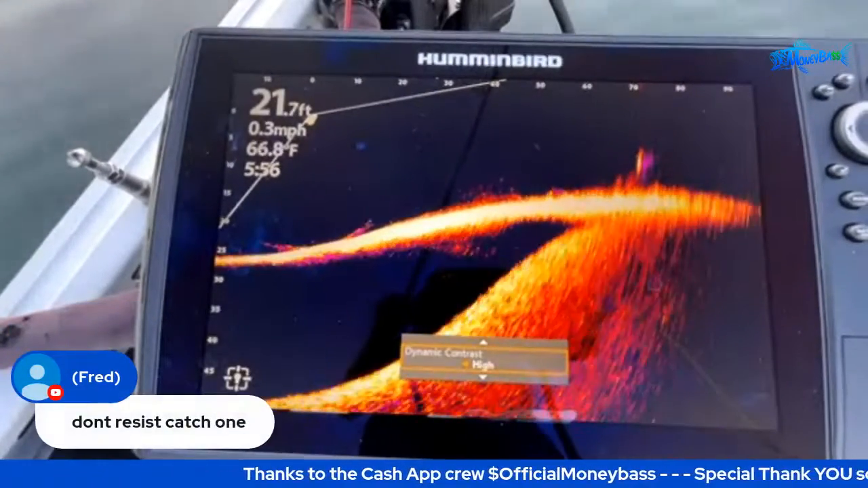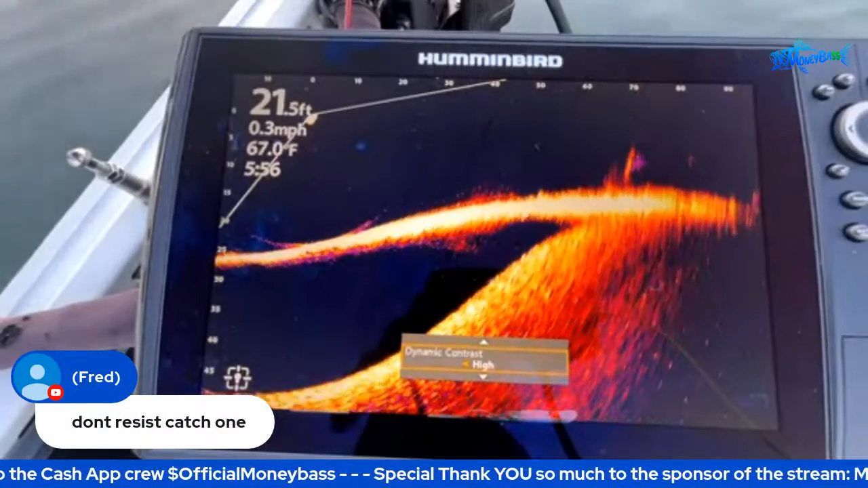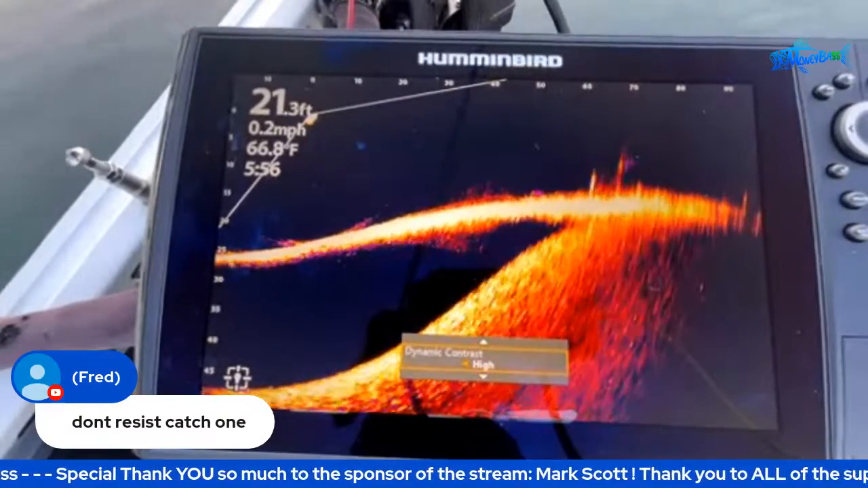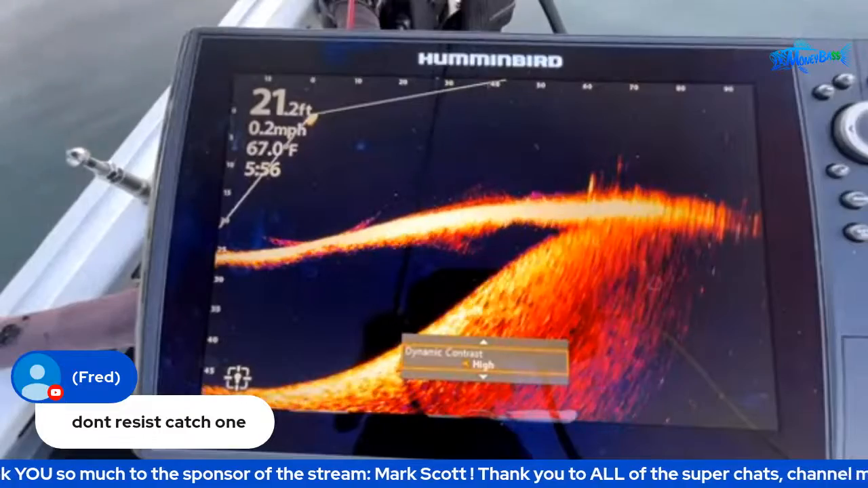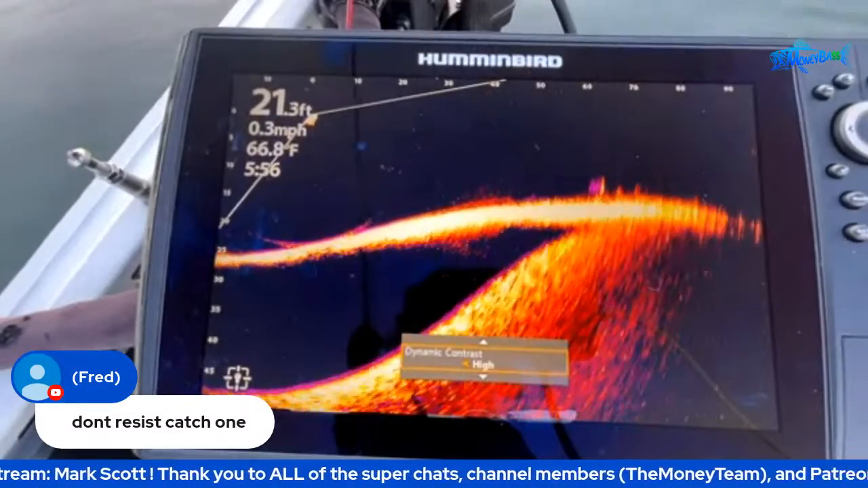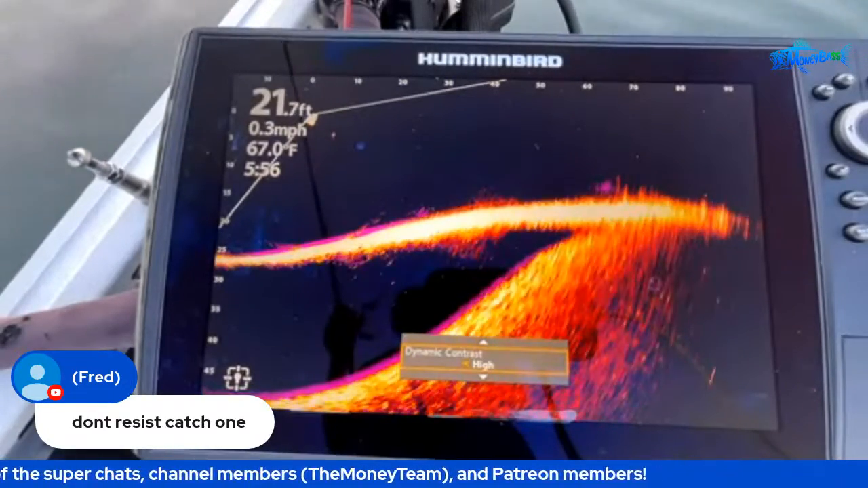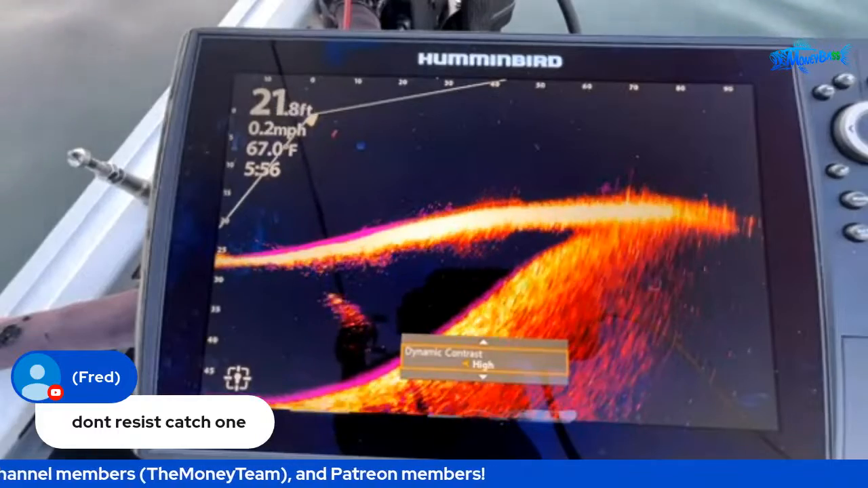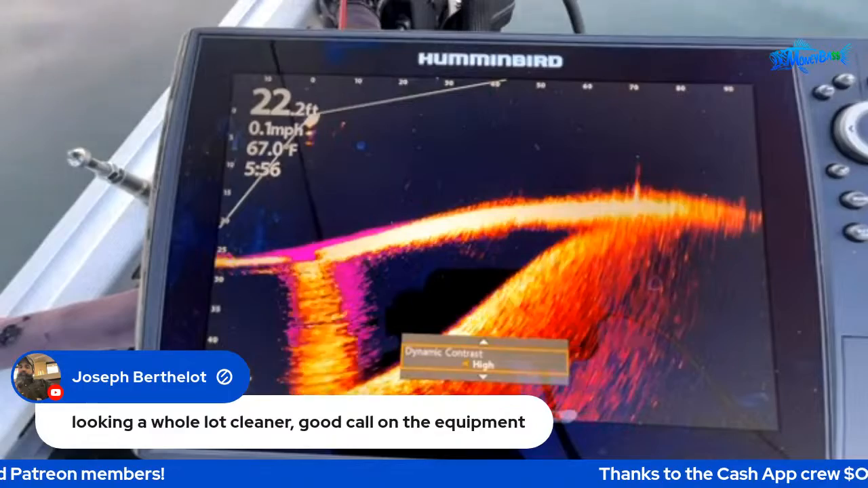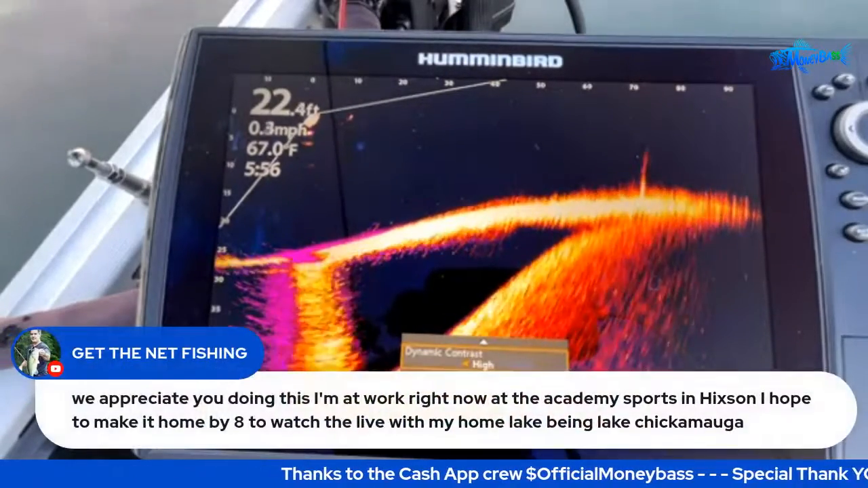Fred says, don't resist. Catch one. Nah, I don't think I'm going to do it today. I need to move a little more. Right now, I probably spooked these fish a little too much because I've been moving around right on top of them. I really mainly just wanted to show you guys the update. I'm seeing it for the first time since I completed the update and installed that new transducer. Just like you guys, this is my first time seeing it. So you saw how I completed my adjustments. Joseph says, looking a whole lot cleaner. Good call on the equipment. All right, appreciate that.